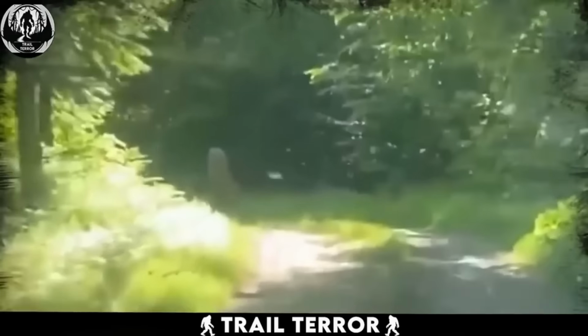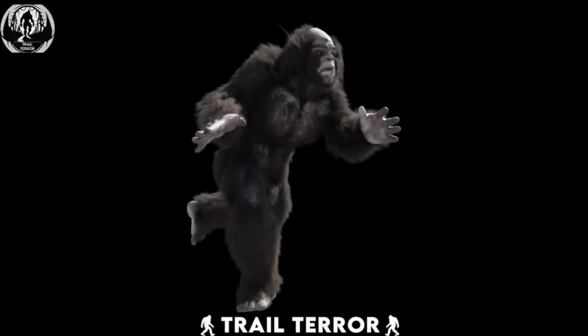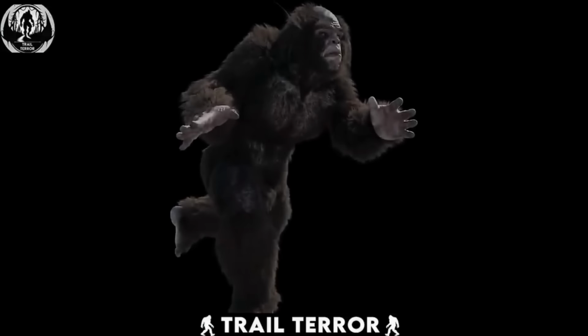Seeing this creature's appearance, like its size, humanoid figure, it looks like what we call a Bigfoot. Do you think the same?